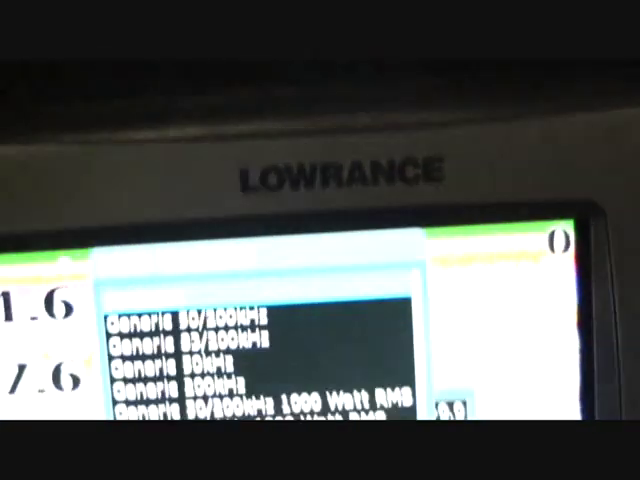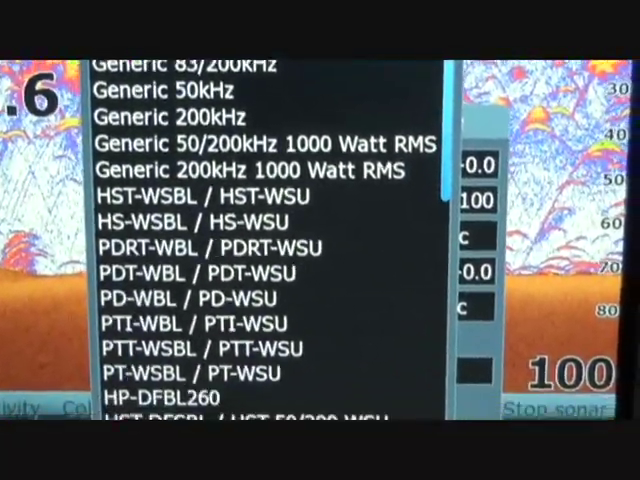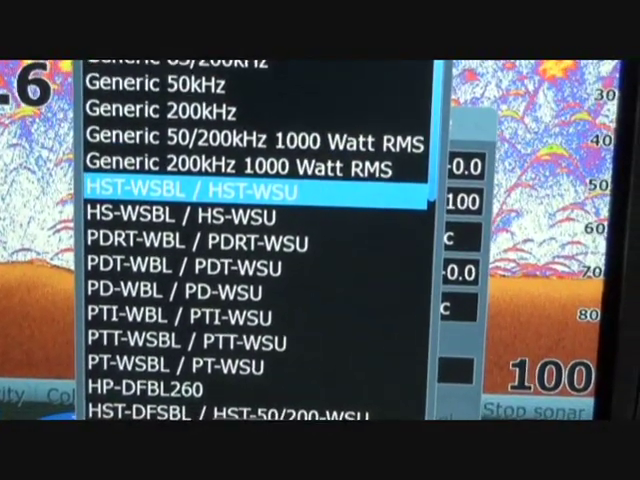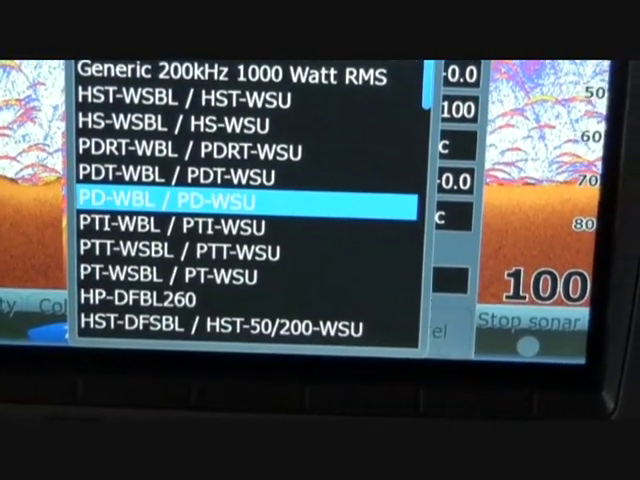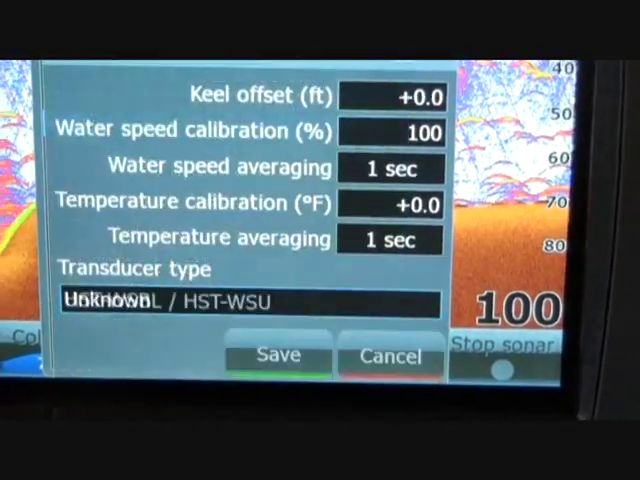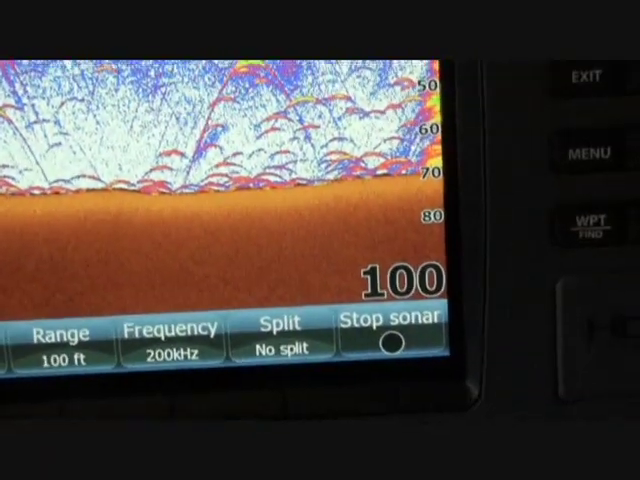Right at the top it's going to say hdssetup.wmv. What you need to do is go through the list and find that transducer, which is that one right there. Now if you have a PDWBL, you need to select that one right there. But we're going to select this, and then we're going to save it.